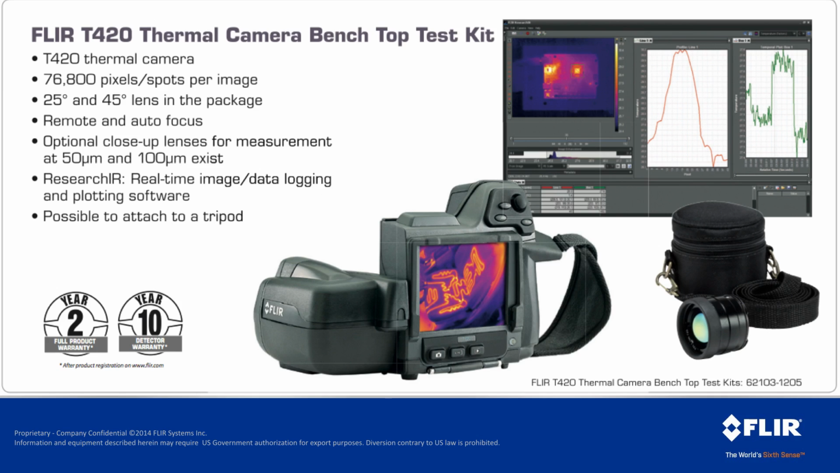And then finally we have the T420 Portable Benchtop Test Kit. This has 76,800 pixels of non-contact accurate temperature measurement. So it's the highest resolution in the man-portable systems. We can also tripod mount this camera and stream the data over USB again to the software to allow us to do benchtop work or take it out in the field to collect data.